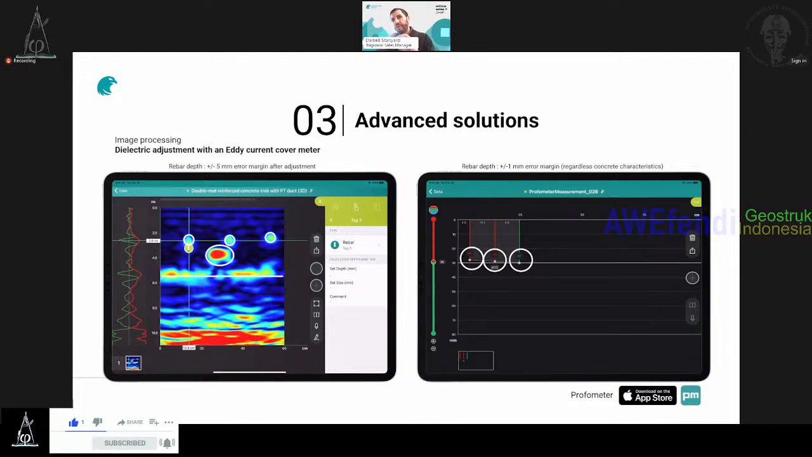By taking the position of the object from the profile meter, the cover meter, you can use the tag on the GPR app to position and recalculate the dielectric from it. So if you know the position of one object, typically a rebar, thanks to the cover meter, you can adjust it. That's another way to have an accurate concrete direct click.